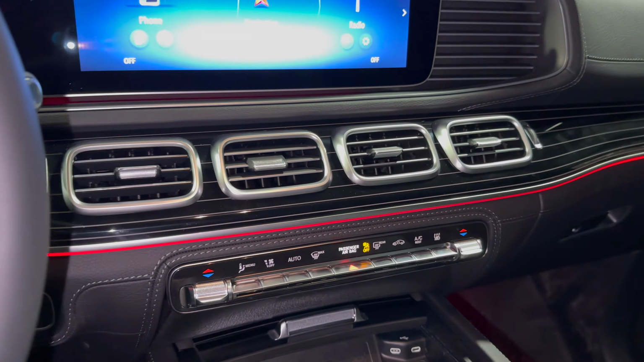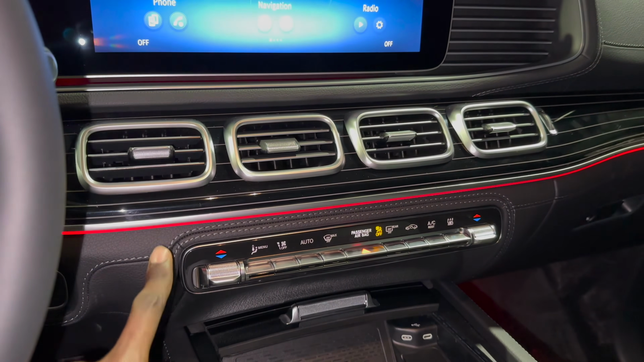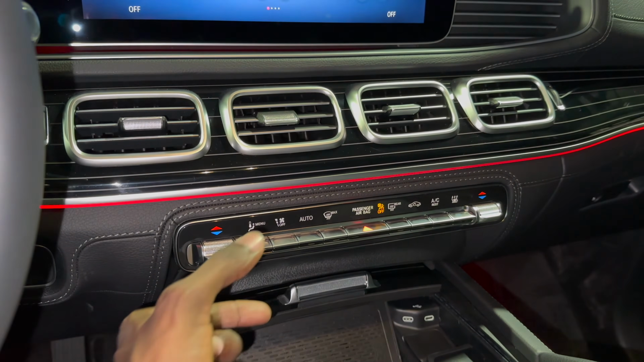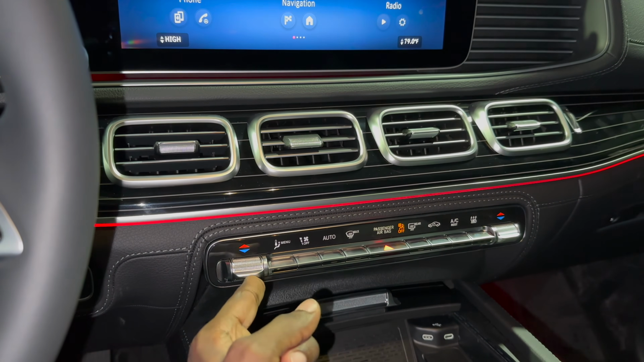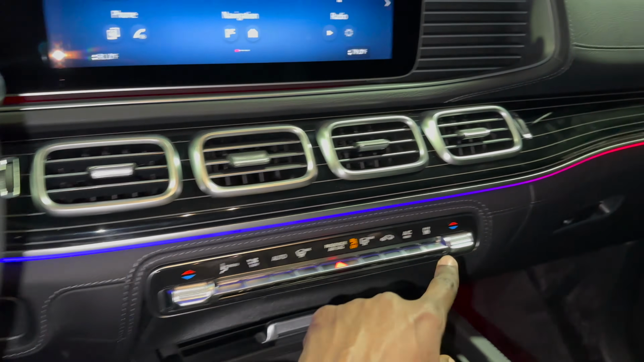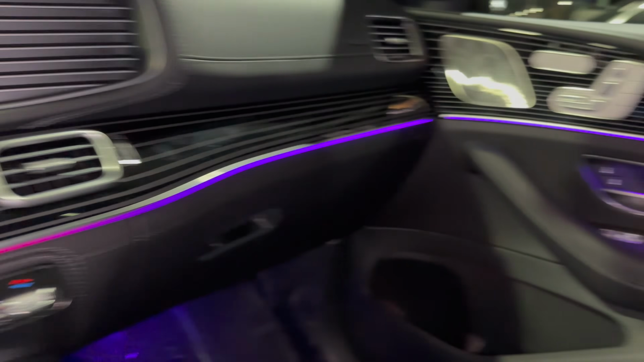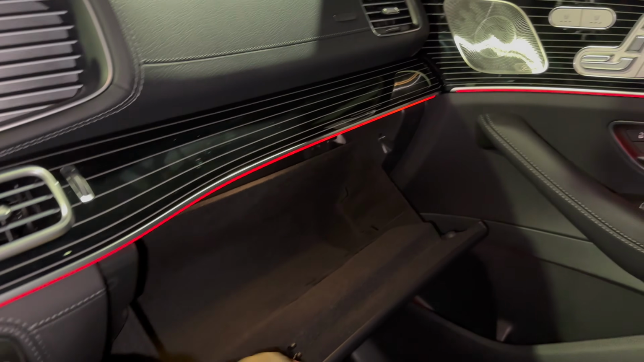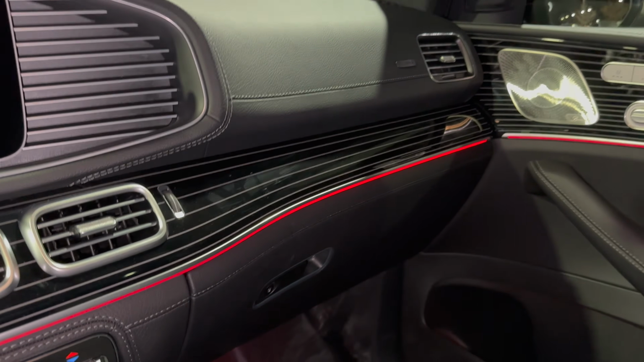Air vents, rectangular design. Love the 64 colors ambient lights. You can see the leather wrapping all around the climate control systems right here. Different sets of piano keys. Adding temperature, it turns to red, and for cool it's gonna be blue. And there's a glove compartment right here. The flowing line contours follow throughout.